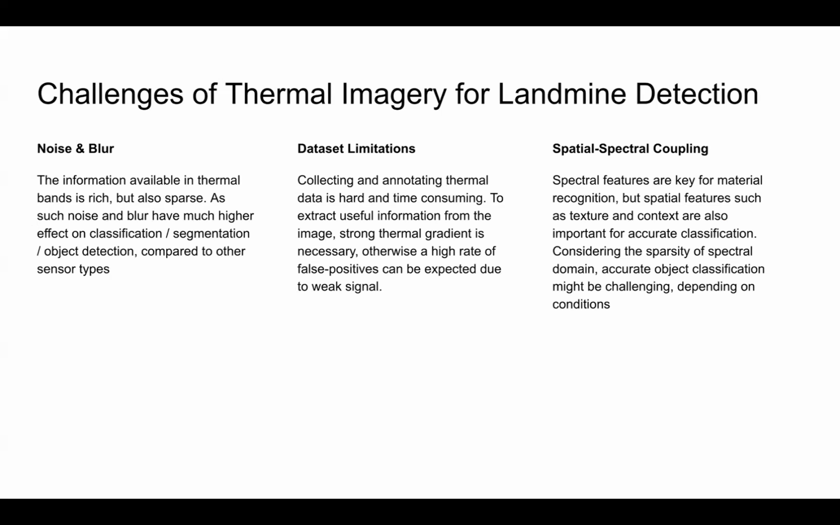The information available in thermal band is rich but also sparse. As such, noise and blur have much higher effect on classification and segmentation or object detection tasks compared to other sensor types. There are also dataset limitations. Collecting and annotating thermal data is hard and time consuming. To extract useful information from the image, strong thermal gradient is necessary, otherwise a high rate of false positives can be expected due to weak signal.